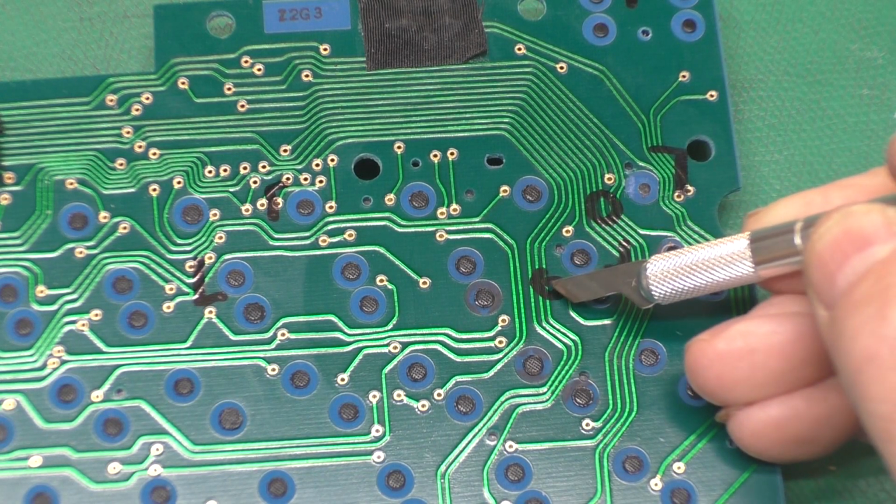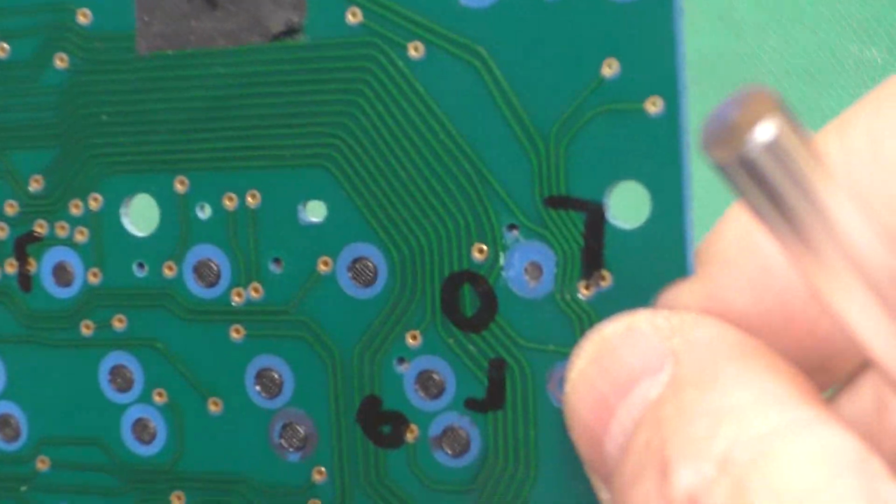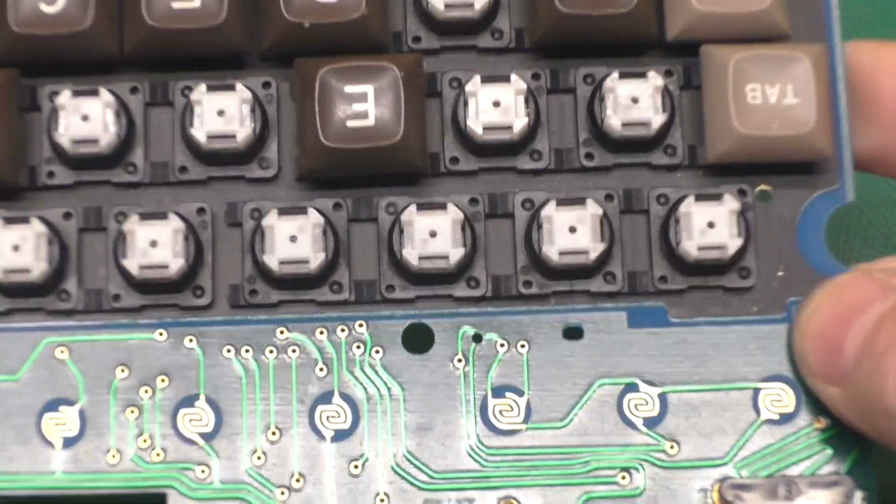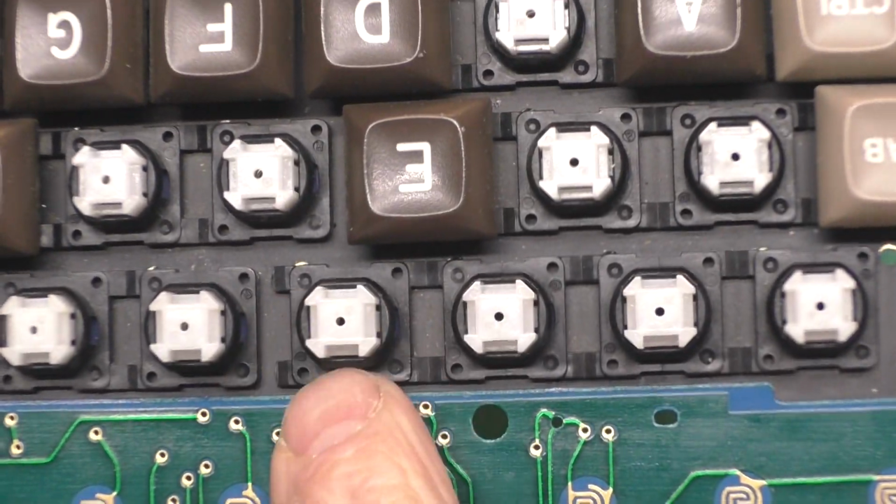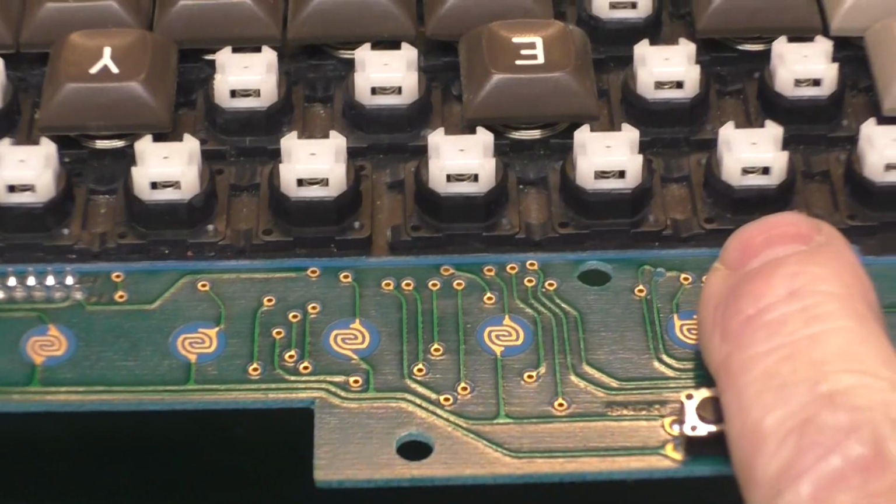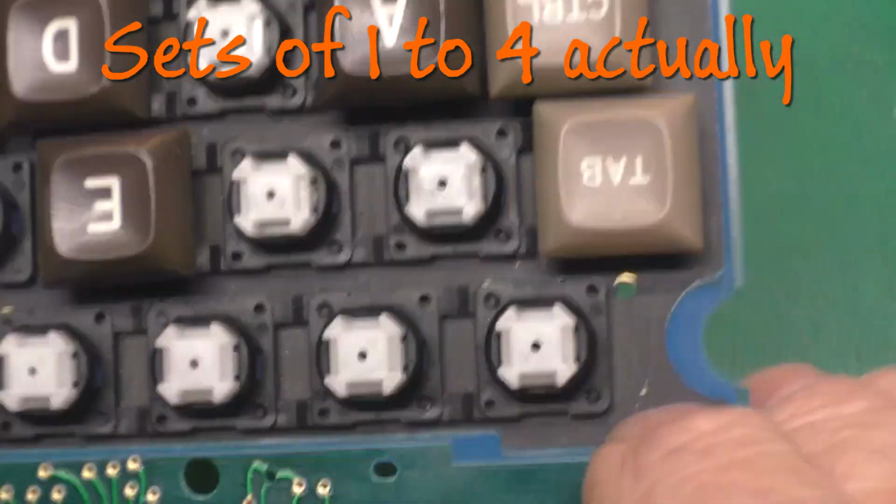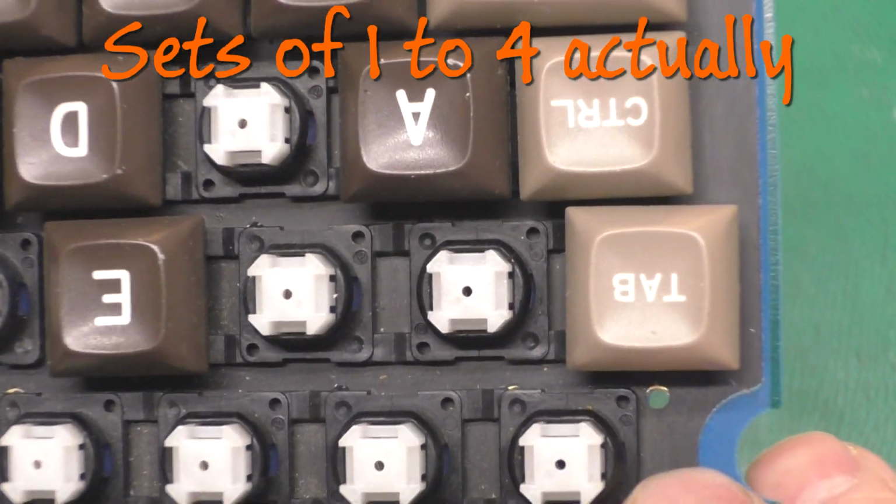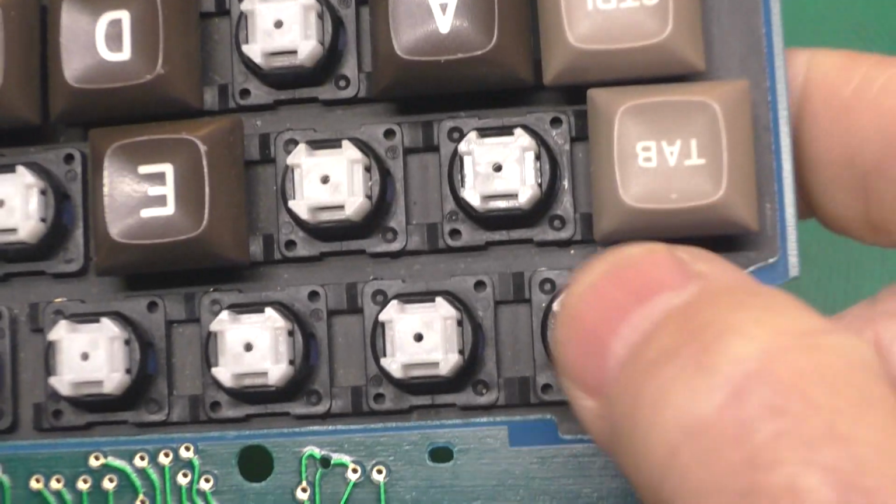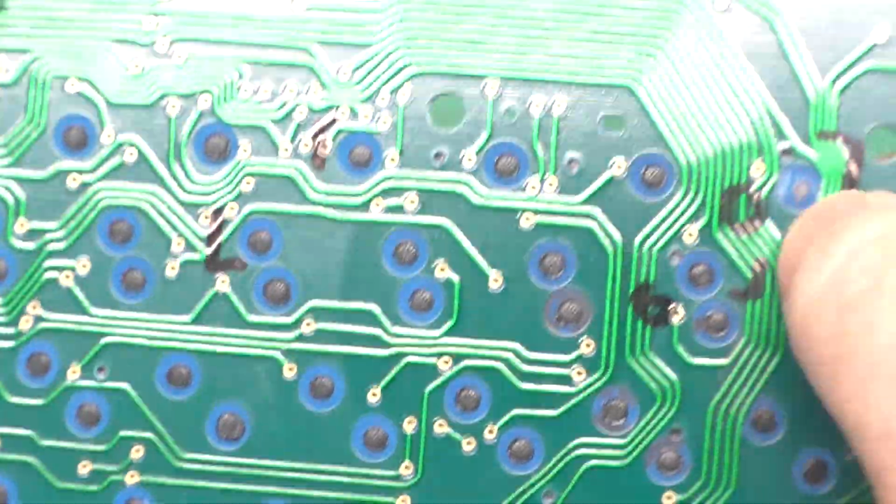Here are where the two bright spots were, according to the infrared camera. And of course, there's nothing on this side of the board that we can see that makes any sense there. On this side of the board, the keys are in these sets of 4. There may be also sets of 3, but they all look like sets of 4. So we've got a circuit board, some type of 1 or 2 layer membrane thing here, and it's all the same. This is like a self-adhesive thing too. And these sets of keys are put through and heat staked on this side.